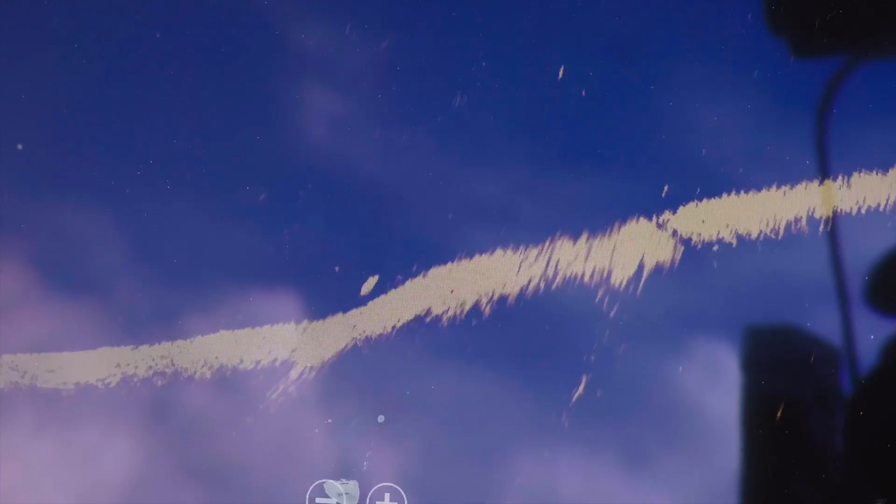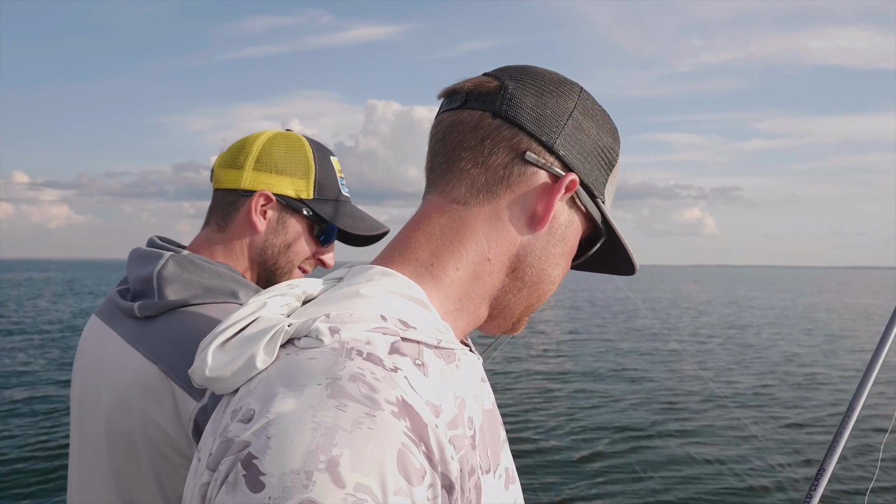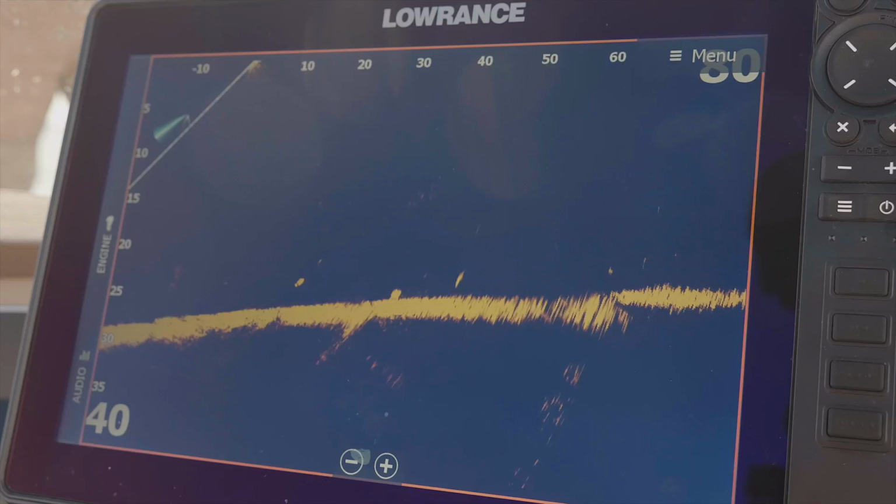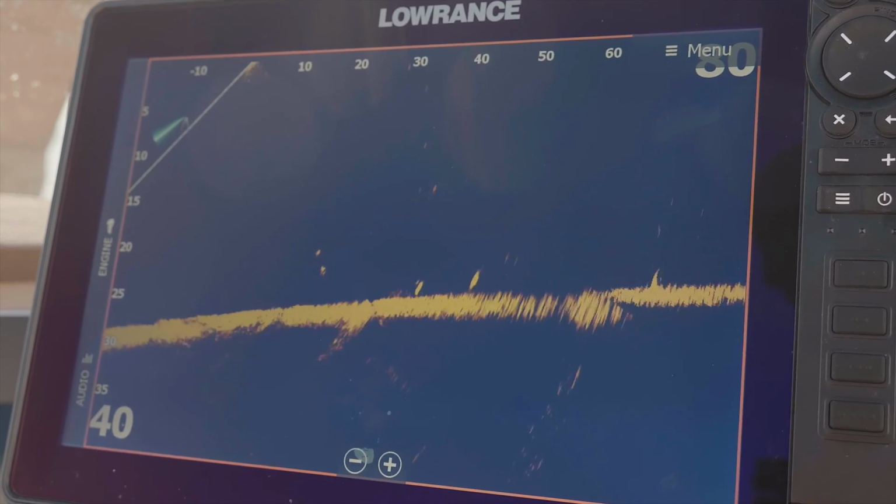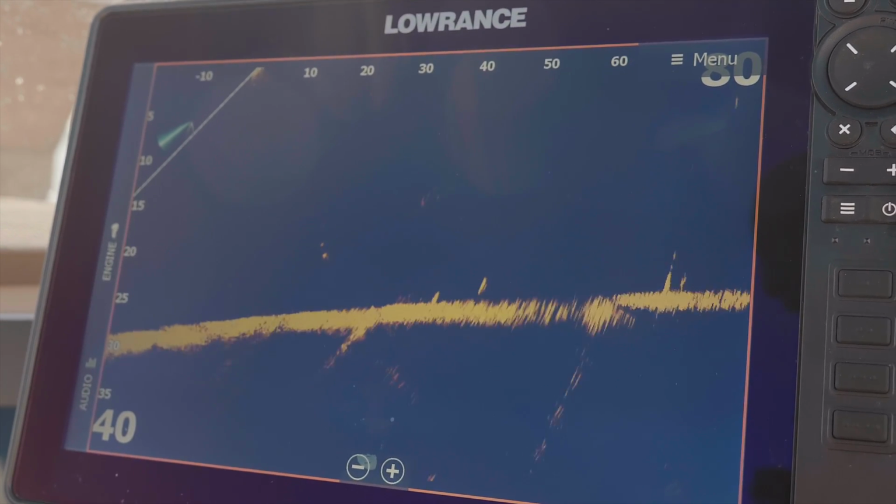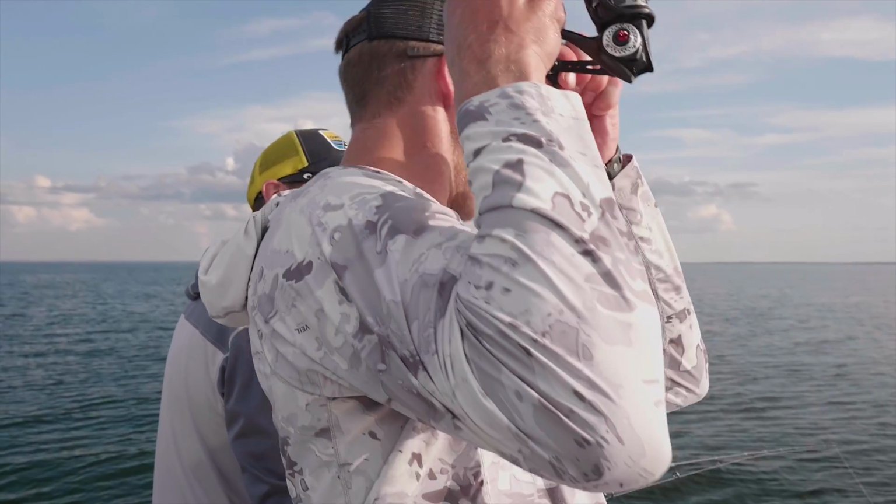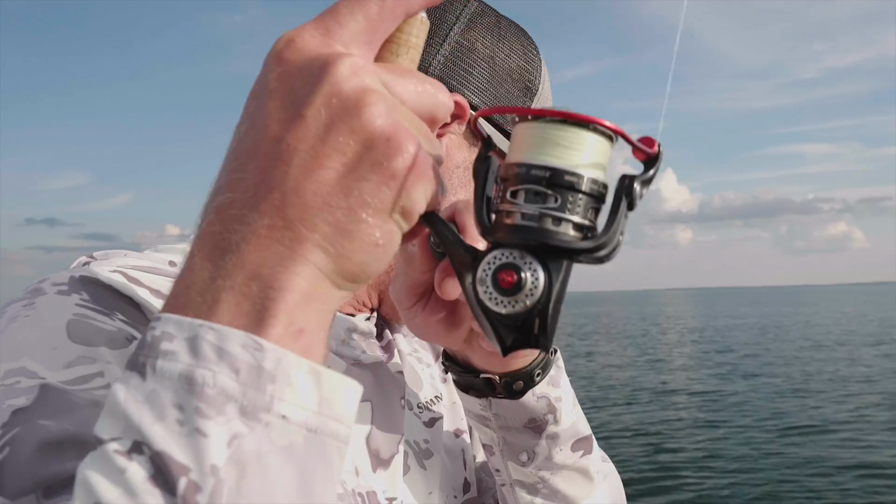Oh, it's like blistering to the bottom. Oh, all the way down to the bottom. Oh, there's my jig. Here he comes. Yeah. Whoa! Come on. Like 15 feet off. Oh. Nice. I'll get the net. That was insane.